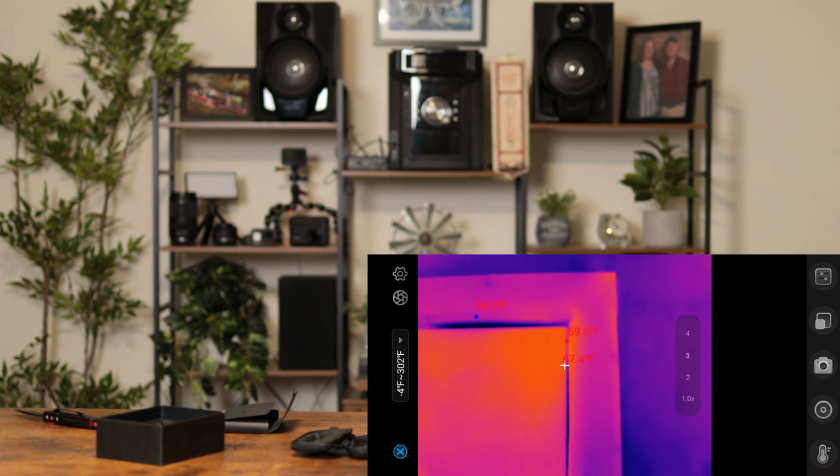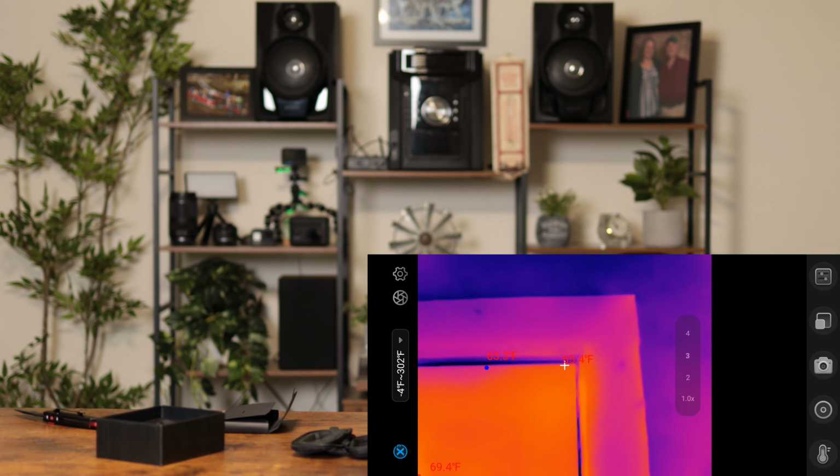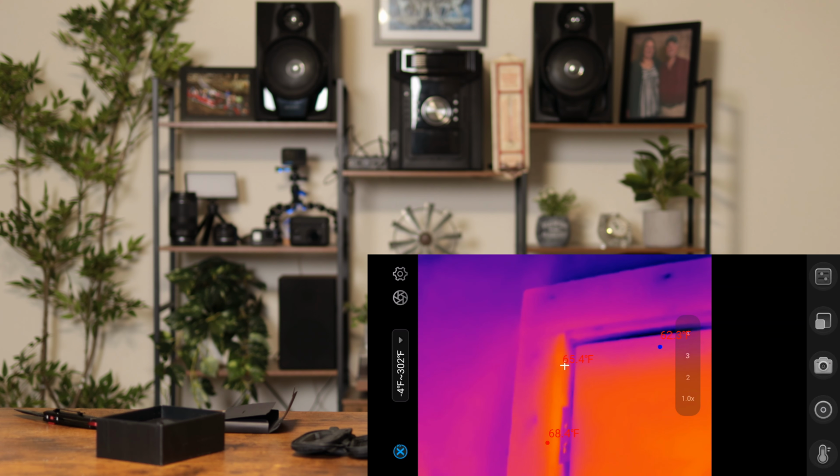It's holding pretty steady there. Okay, I'm pretty impressed there.